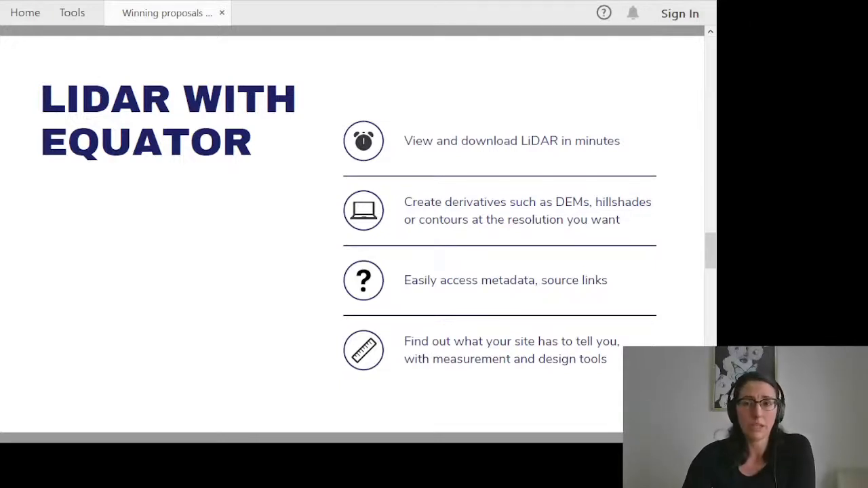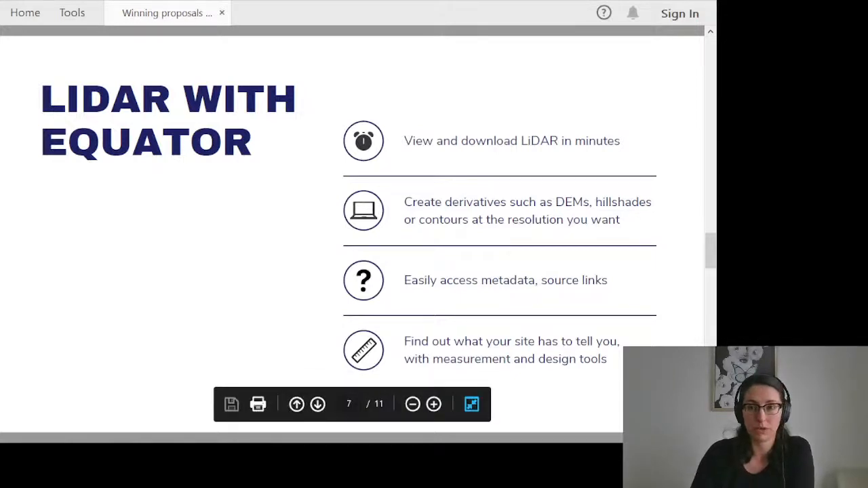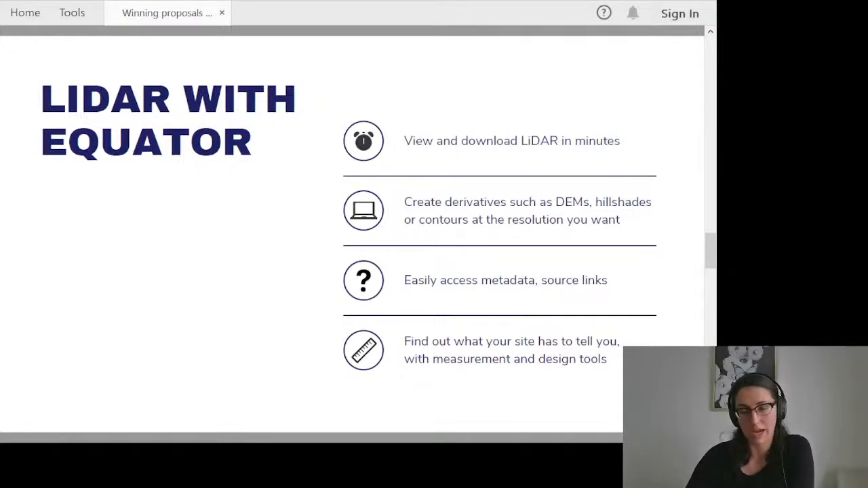And lastly, we have additional design and measurement tools that can help you learn more about your site, answer any questions you have about your site, and give you a richer experience of what is going on at your site. Something as basic as leaving a few labels, drawing a markup, making it a little more understandable for yourself, to something a little more involved, like creating cross sections directly from that LiDAR and figuring out the topography of your site. And that's what we offer.